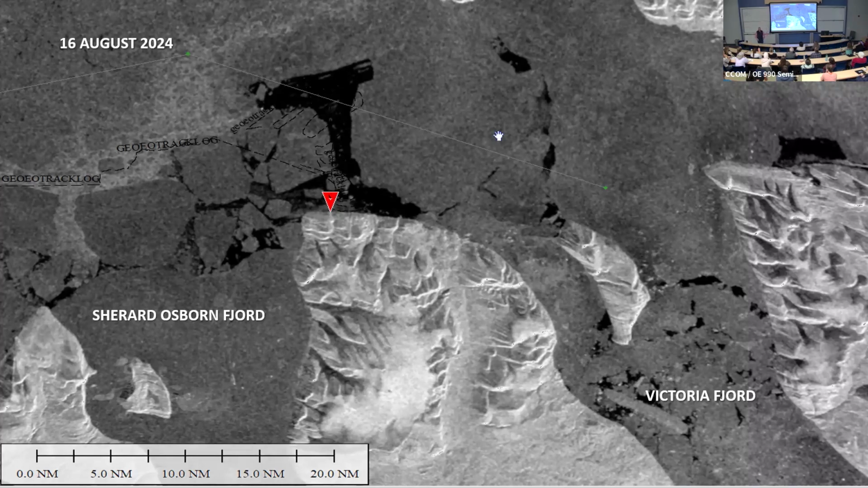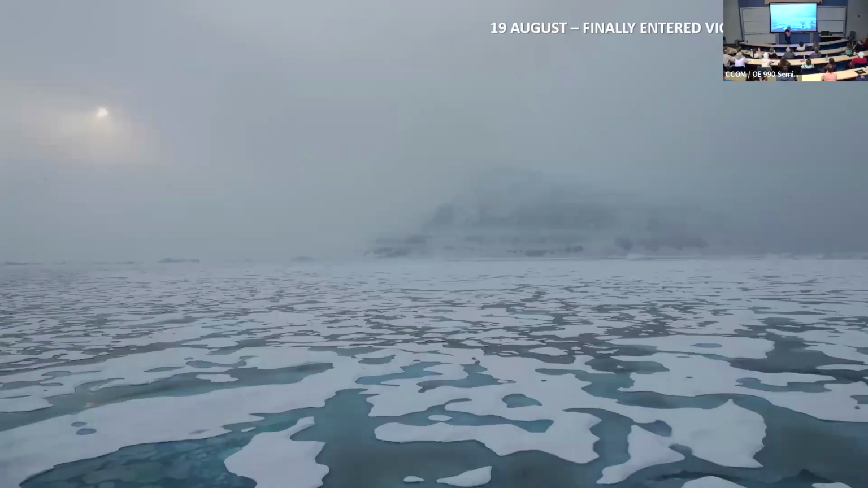No captain is just gonna go blindly into an area that hasn't been mapped, particularly as you get close to shore. And there are all little islets popping up here. It means that things get shallow. So at the end of the day, August 19th, it took us about 6 days, I think, to make that 100 miles, maybe less. And we got into Victoria Fjord.